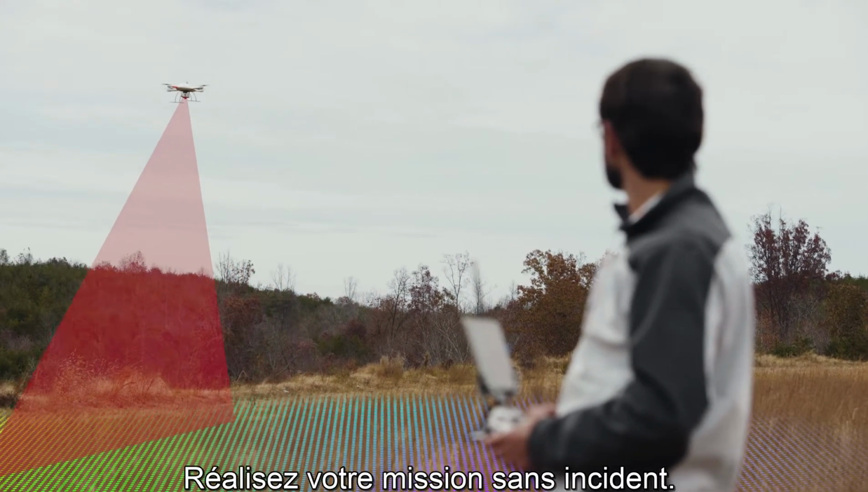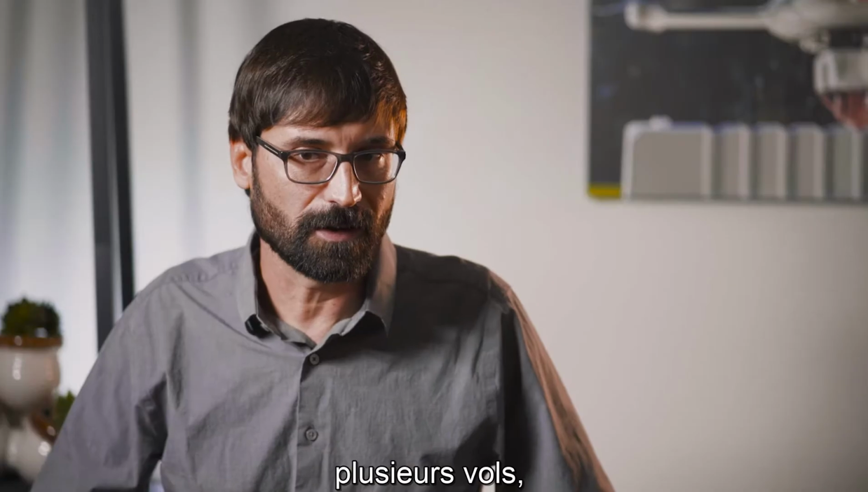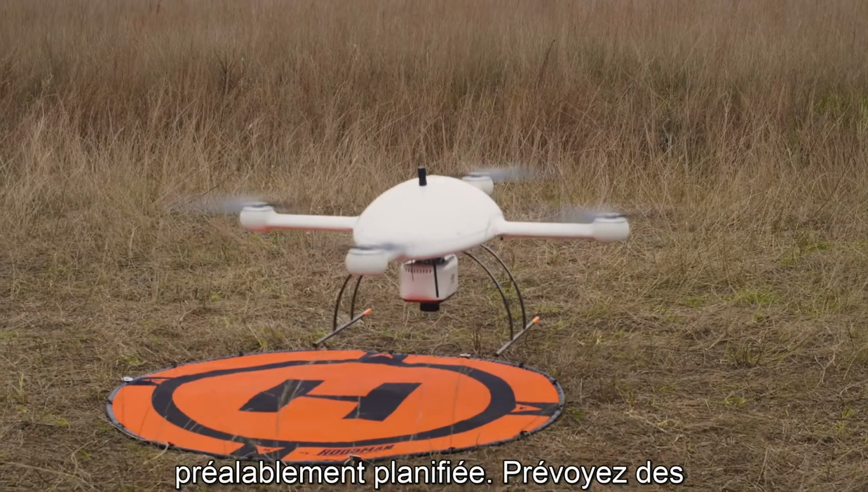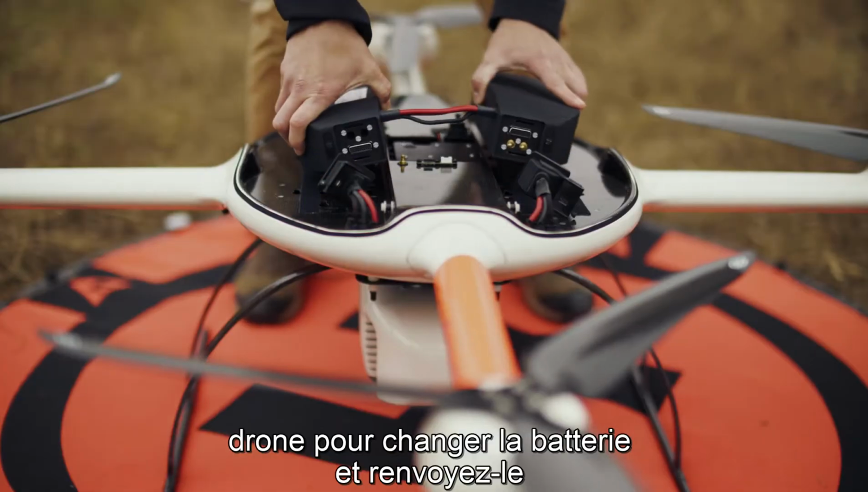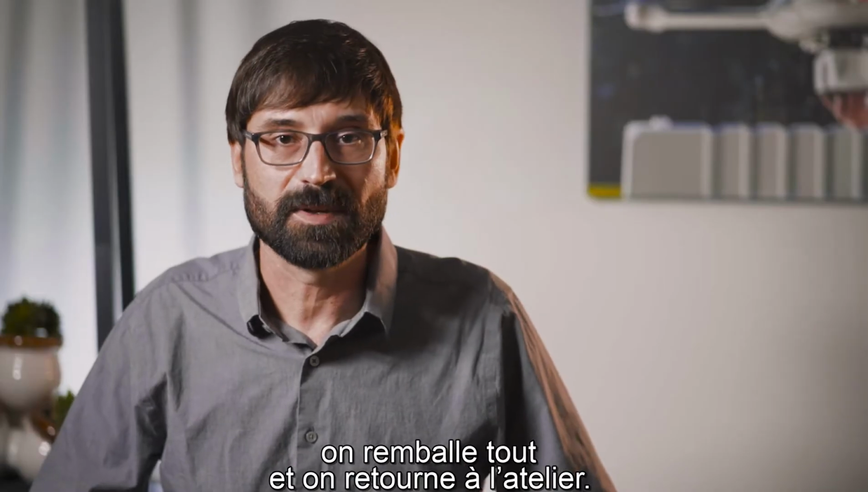Once on site, fly the mission, usually pretty event-free. If you have a mission that is larger than a single uplift, it's fairly easy to return to the mission that you had planned. It takes multiple batteries. More or less, you bring the vehicle back, swap batteries, and you can put it right back in the sky where you left off with your mission. And once that's done, we pretty much box everything up and head back to the shop.